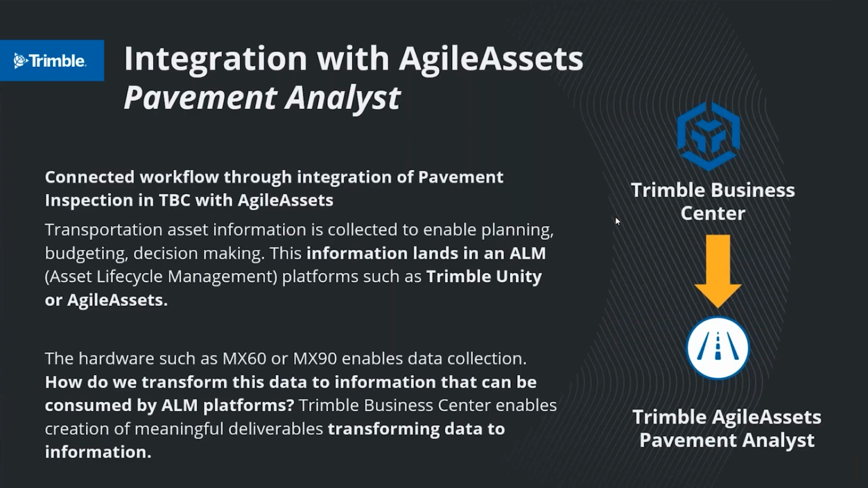So we can create information that can be consumed by asset lifecycle management platforms that are used for budgeting, decision making, planning, calculation of different indices. So you collect data, TBC transforms this data into information about your pavement health, and then this information lands in the asset lifecycle management platform such as AgileAssets or Trimble Unity.